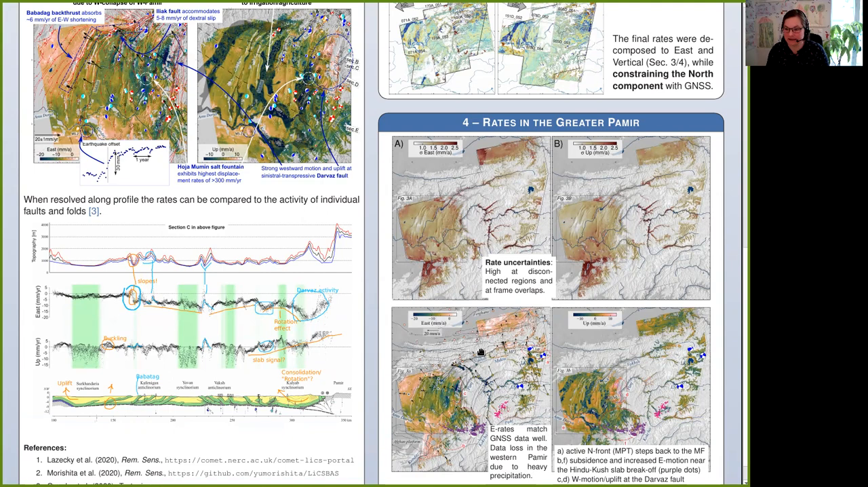Unfortunately, our rate maps are most problematic in the highly active central and western Pamir. But we clearly see how the active northern front of the Pamir, that has a significant tectonic component, backsteps further towards the south. We also see an increased subsidence and east motion in the vicinity of the Hindu Kush slab breakoff that is marked here with this purple seismicity.